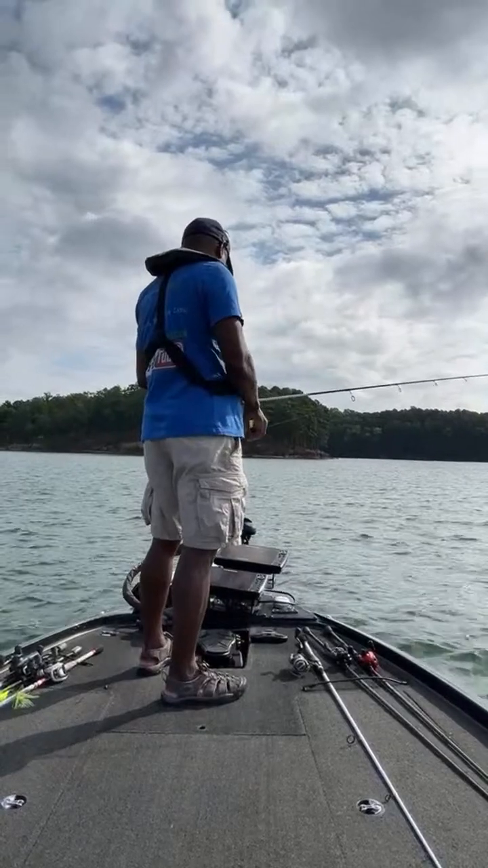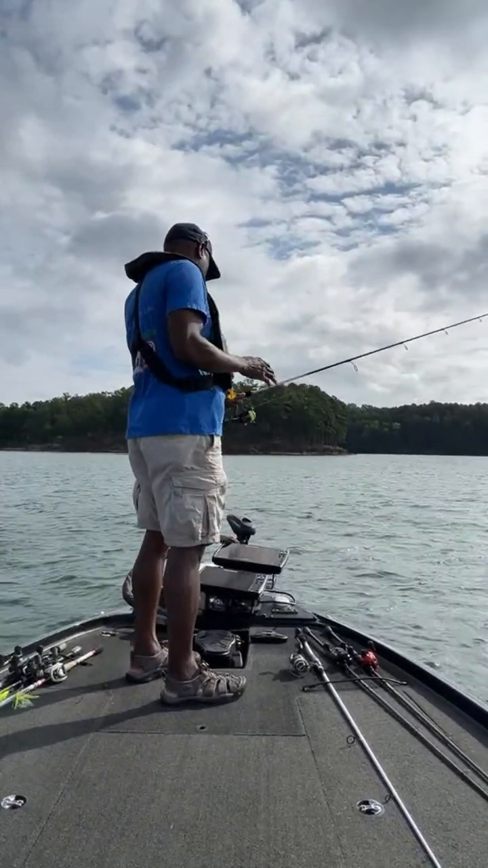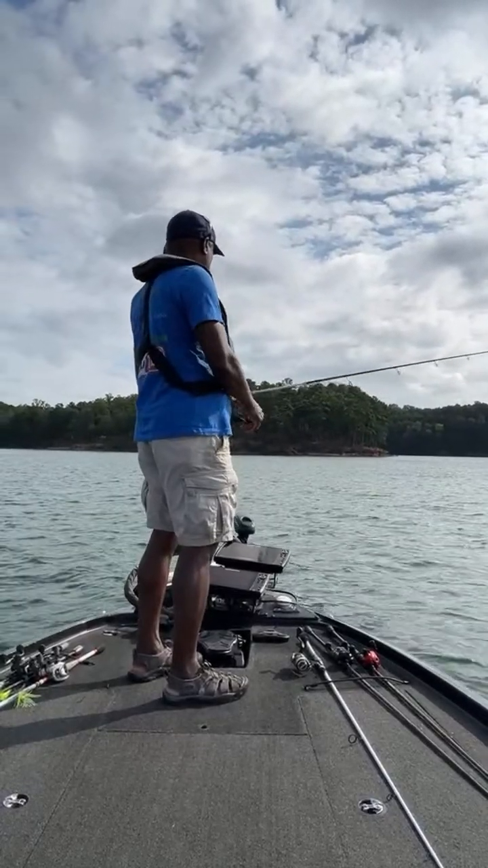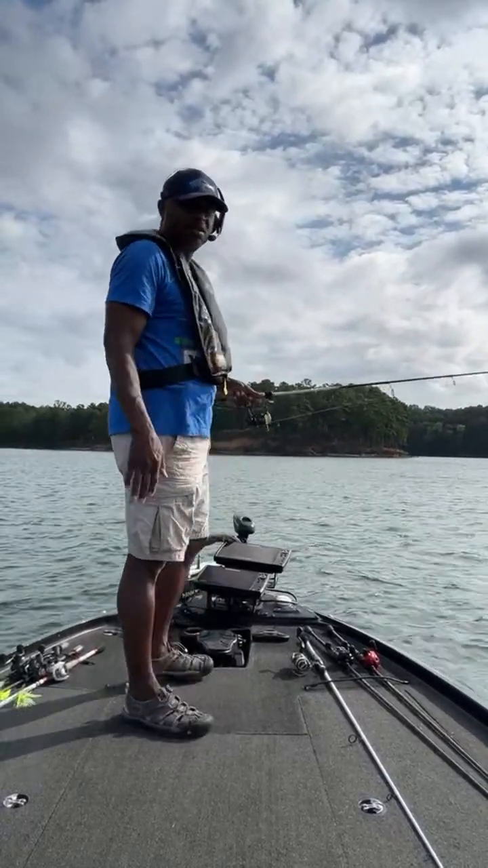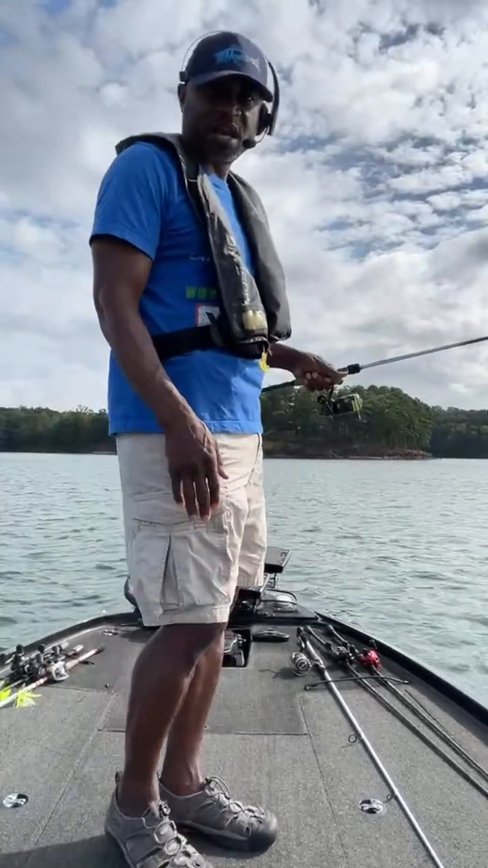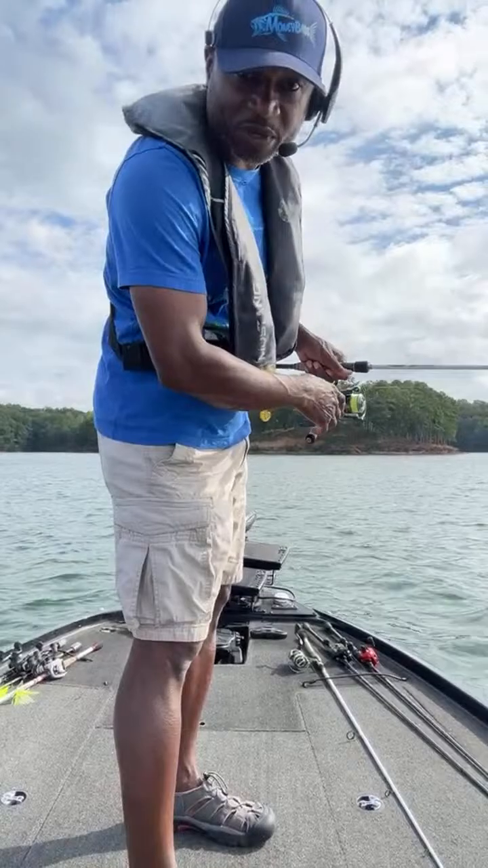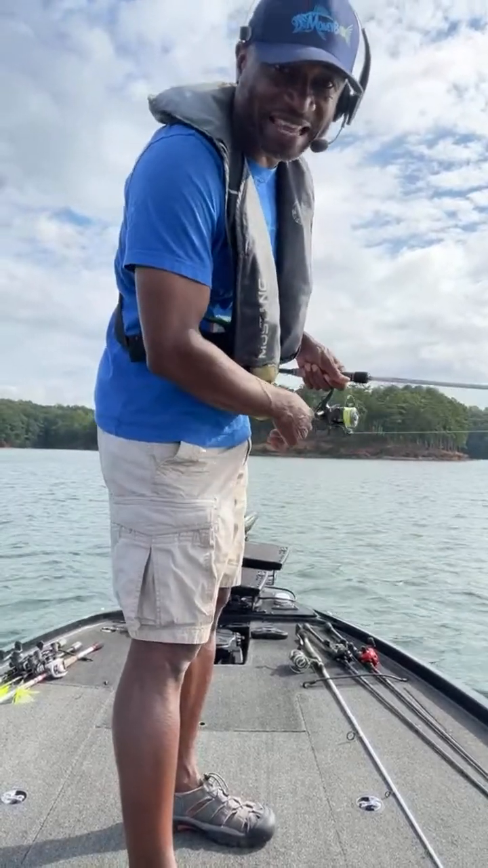All right, so once again, I'm out here in 28 feet of water. There are some suspended fish out there, but right now it's still a little too windy, and with having the camera on the boat, it kind of limits some of the things that I want to do because I can't run the risk of knocking this camera into the lake again.